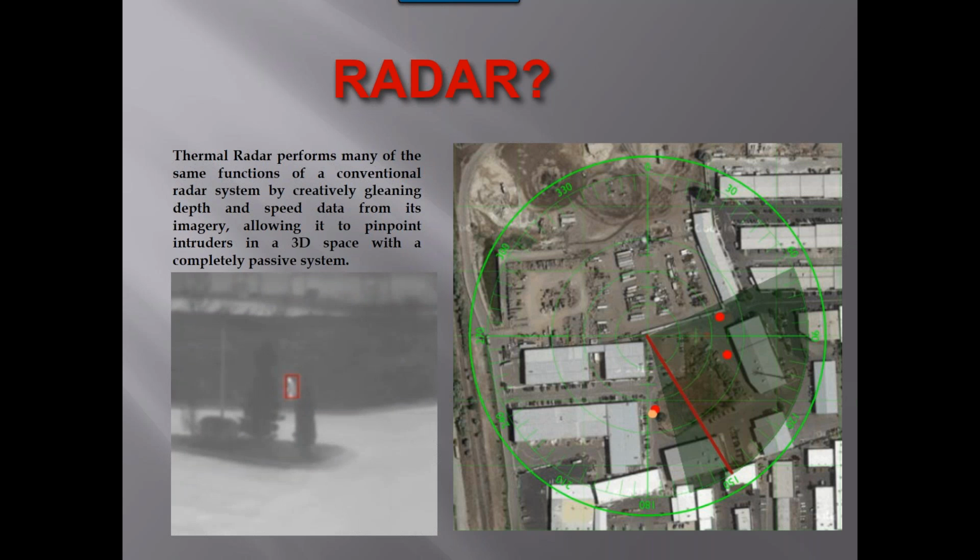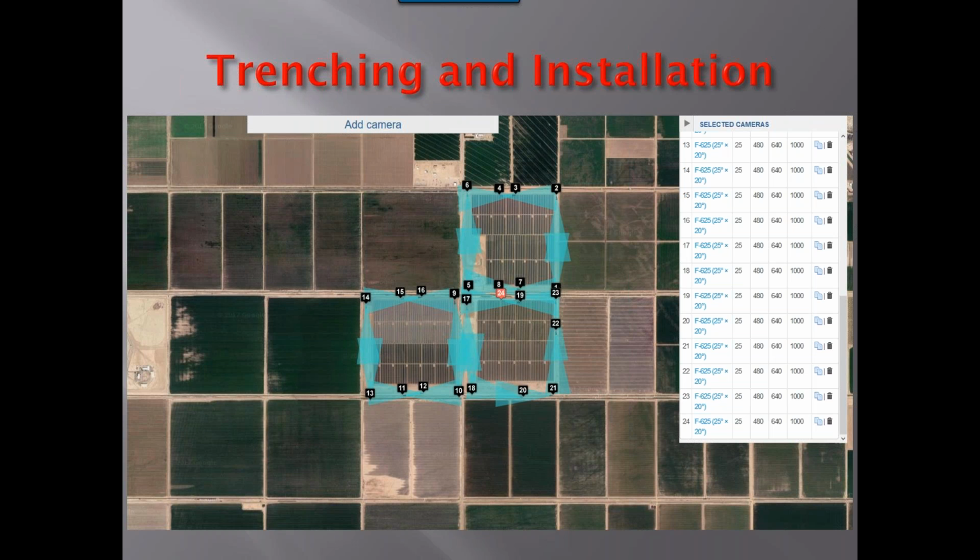People ask us all the time, I wanted to discuss this real quick, why we're called radar. Thermal radar is not radar. We don't emit a signal from the unit to bounce off of a moving object out in the distance. What we are is a passive solution that is continually viewing the 360-degree area and landscape to detect any kind of thermal change that exists out there.